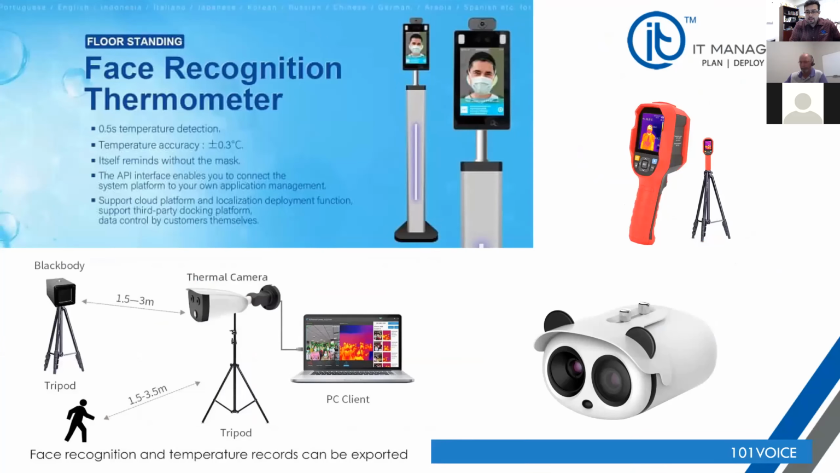We will be going over a kiosk, which you see on the top left corner of your screen. These devices are tablet devices that are somewhat an appliance, if you will. 8-inch display, running Android operating system with 3 cameras. 2 cameras are built into the device for facial recognition, which will be used for detecting a mask, and AI, essentially artificial intelligence, to recognize the individual.